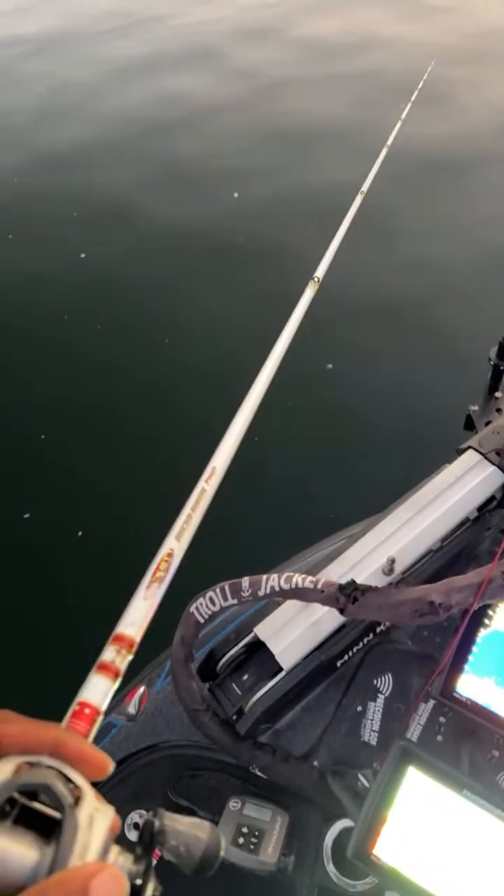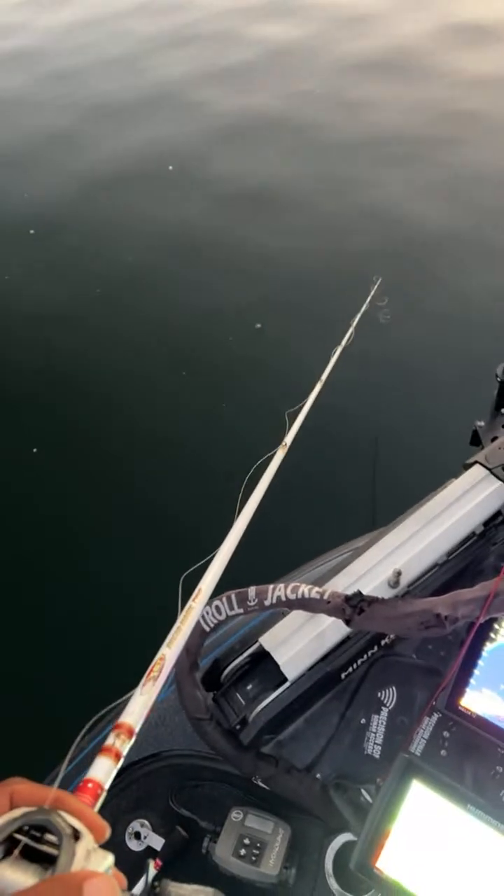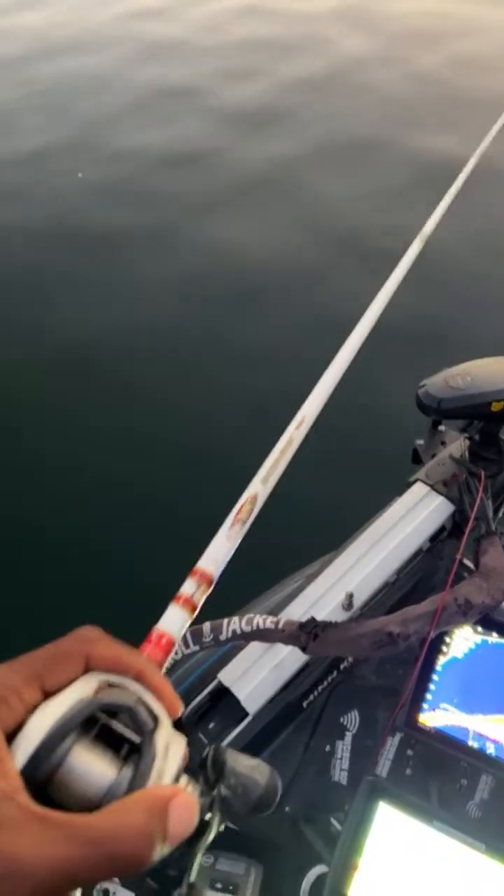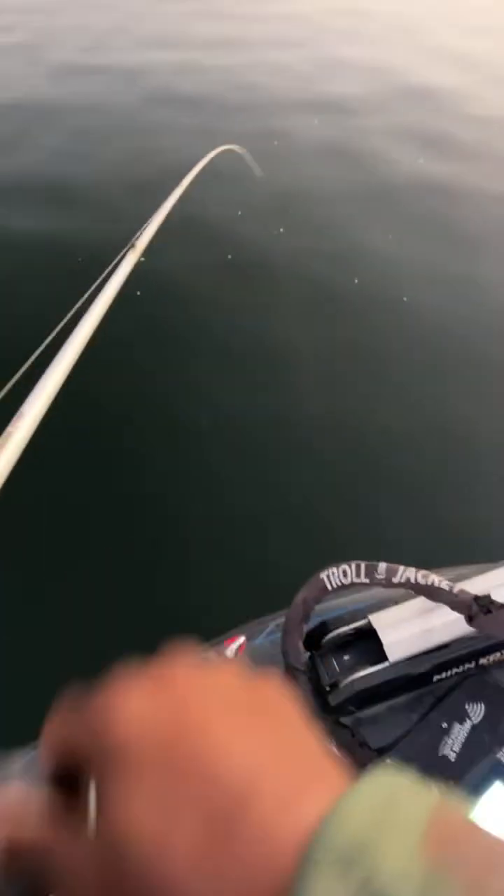Man, a fish came flying out from the bottom, came up to it, but didn't take it, guys. Man, so close. It didn't want to participate, but you know, my spoon got foul hooked too, so that could have had something to do with it.